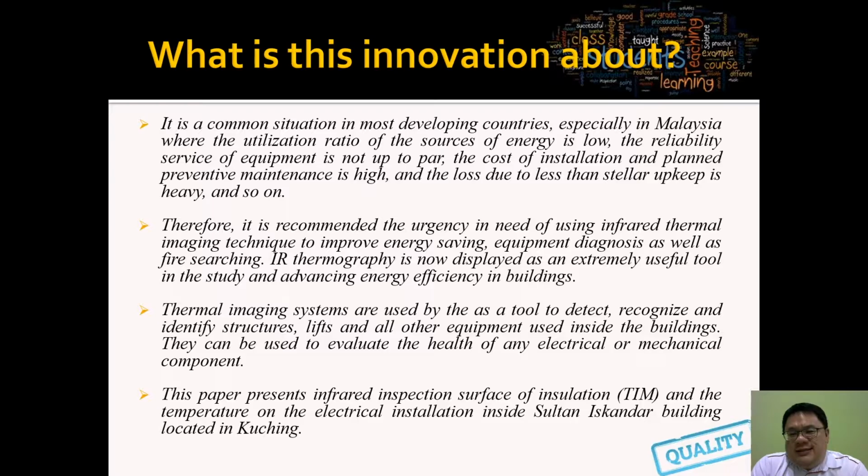Thermology is now displayed as an extremely useful tool in the study and advancement of energy efficiency in buildings. Thermal imaging systems are used as a tool to detect, recognize, and also identify the structure, lift, and other equipment used inside the buildings. They can also be used to evaluate the health of any electrical or mechanical component. This paper presents infrared inspection surveys of insulation and the temperature of the electrical installation inside the Sultan Iskandar building located in Kuching.